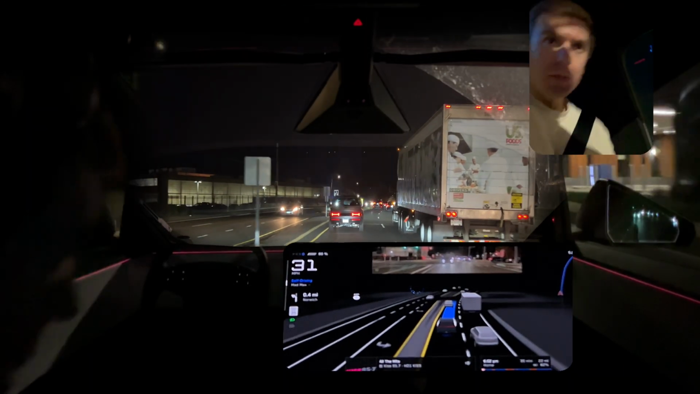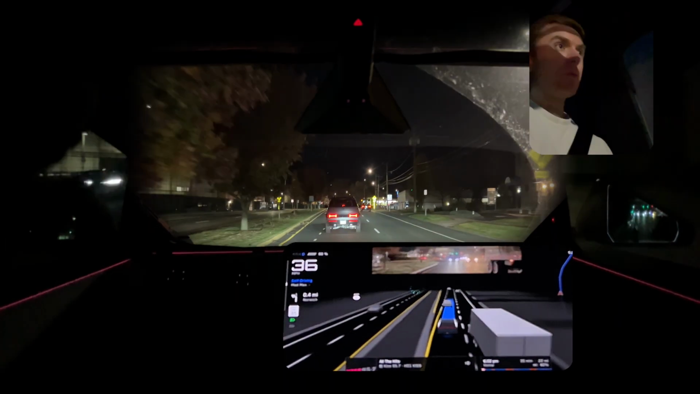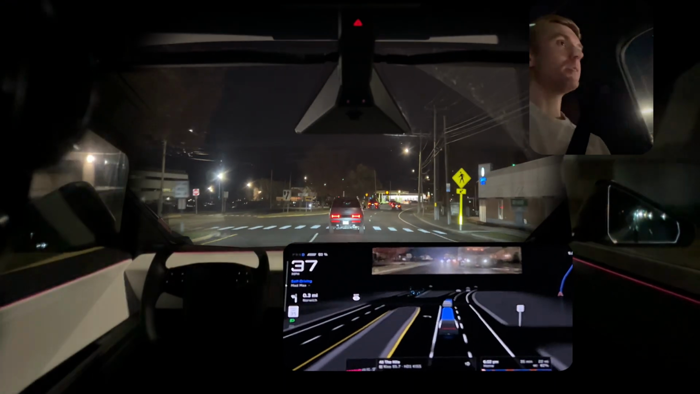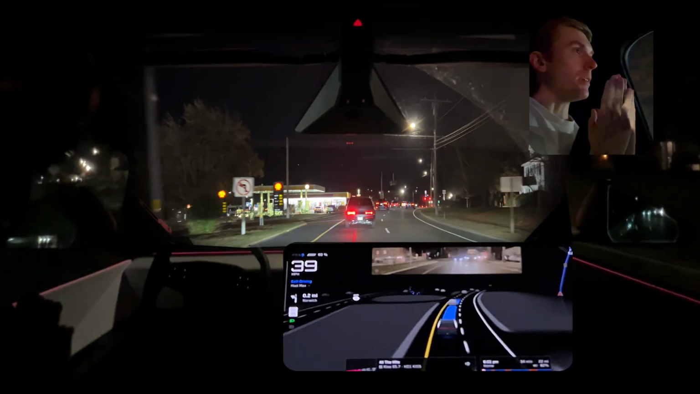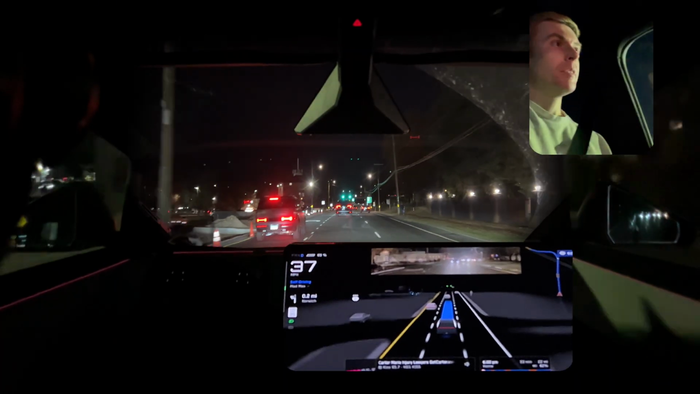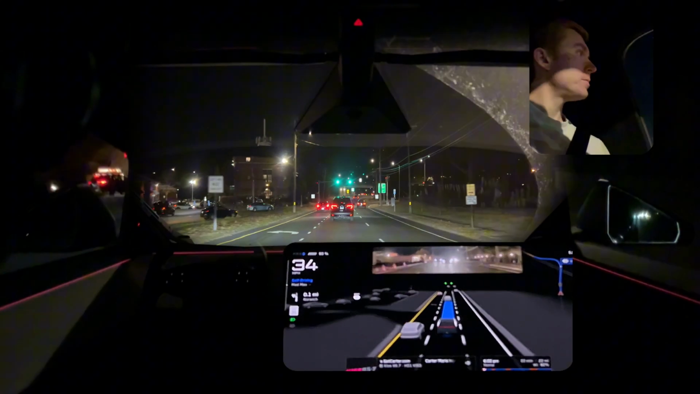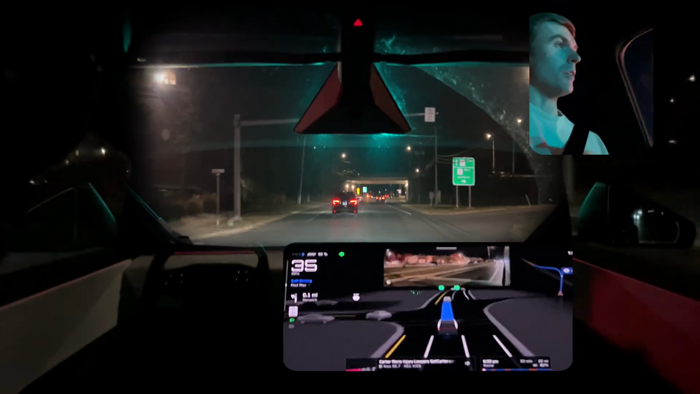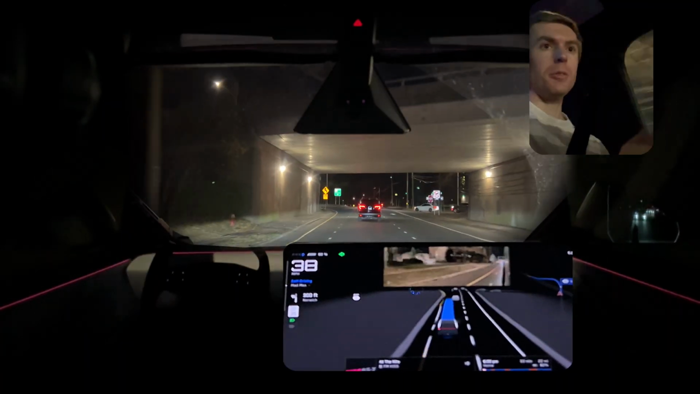Looks like traffic tonight, not terrible. It's about a 35-minute drive from where we started this. We'll get home right at 6. Ooh, that's a good point, because I have an appointment at 6. I forgot about that. Alright. Get home right at 6, that's good. Yeah, we're getting all the green lights here, so it's not really much of a challenge, but